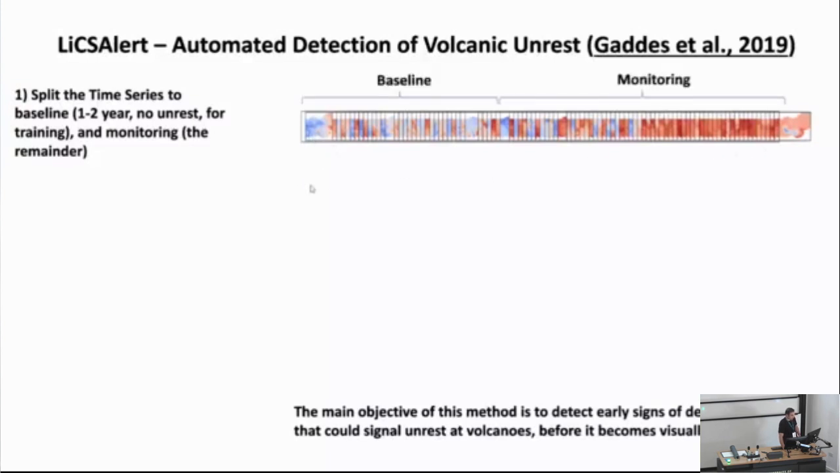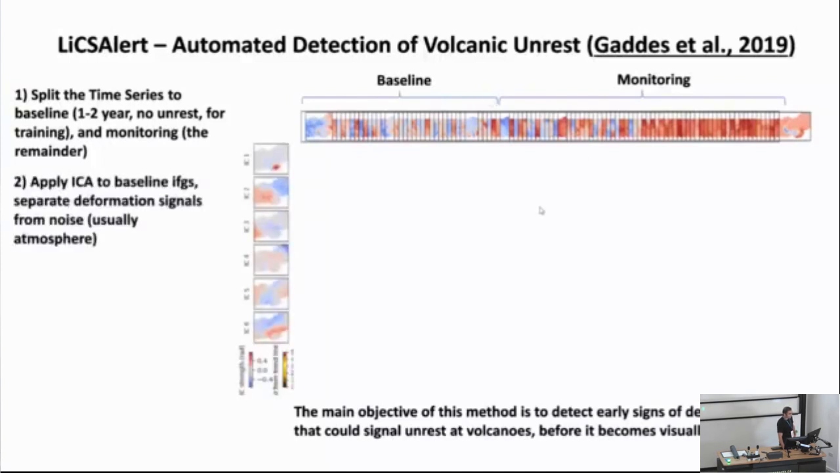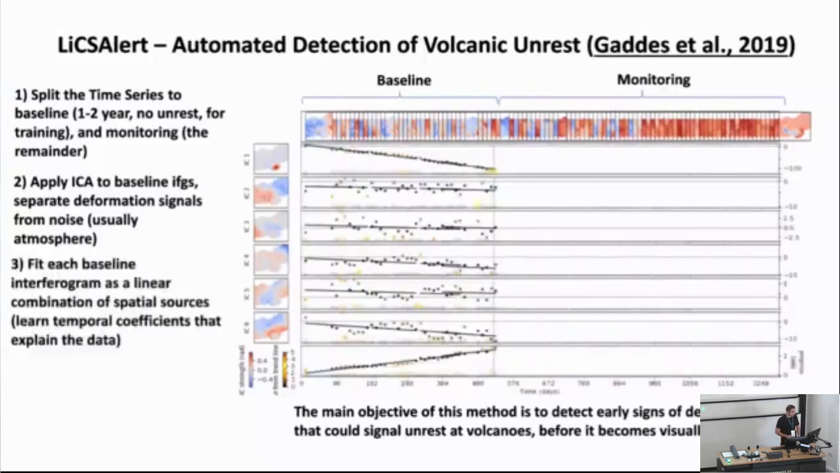We split the time series into a shorter period of 1 to 2 years of baseline stage, and the rest is used for monitoring. And we apply independent component analysis on the baseline stage to separate the deformation signals from the noise. And the noise here is mainly coming from atmospheric noise in this case. And then we fit each baseline interferogram as a linear combination of different spatial sources that are estimated here.